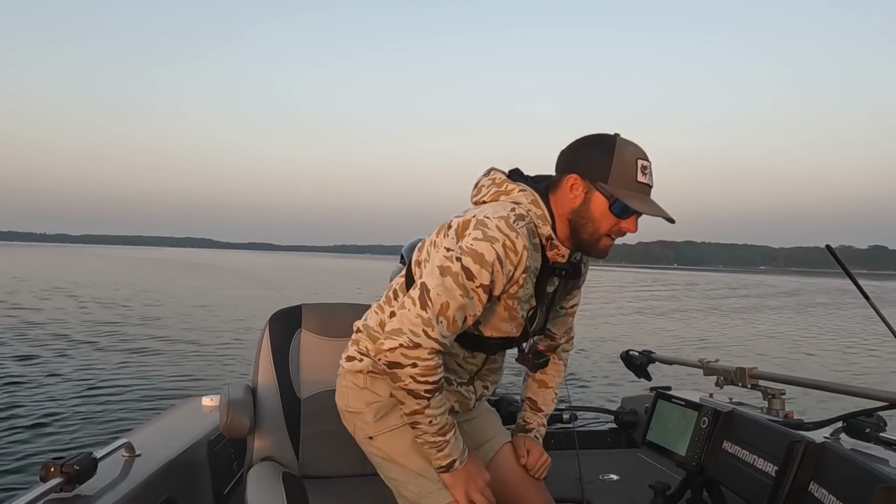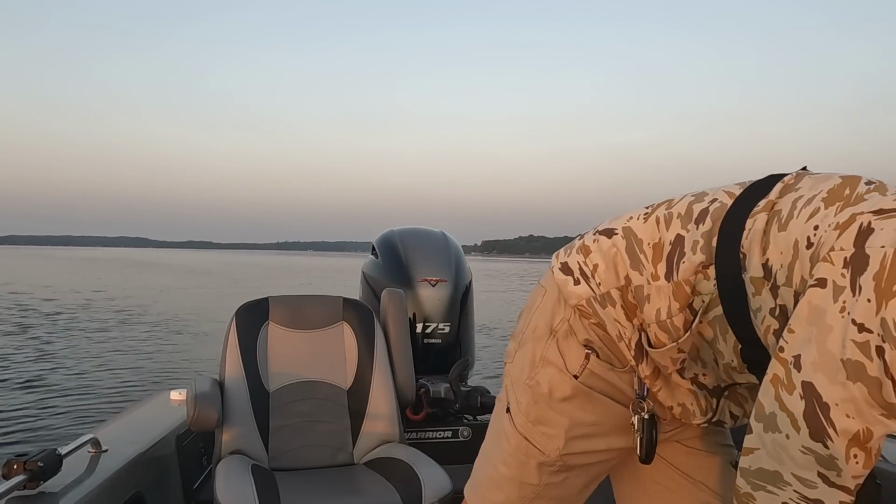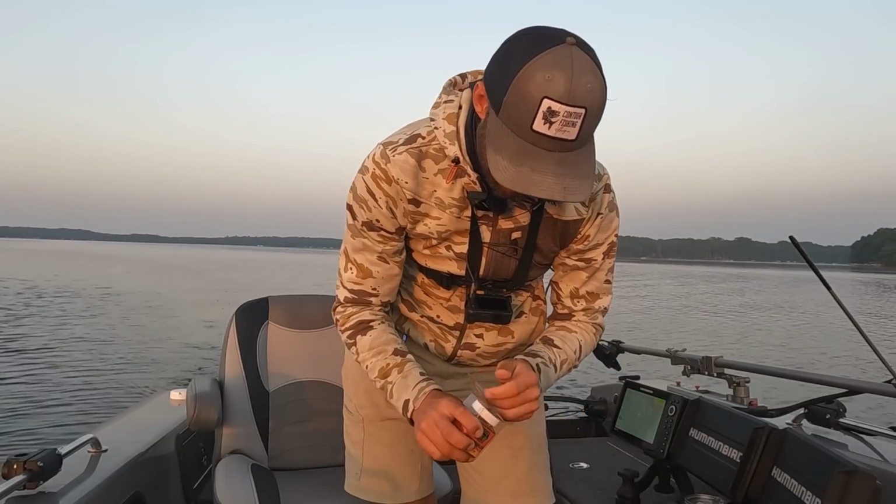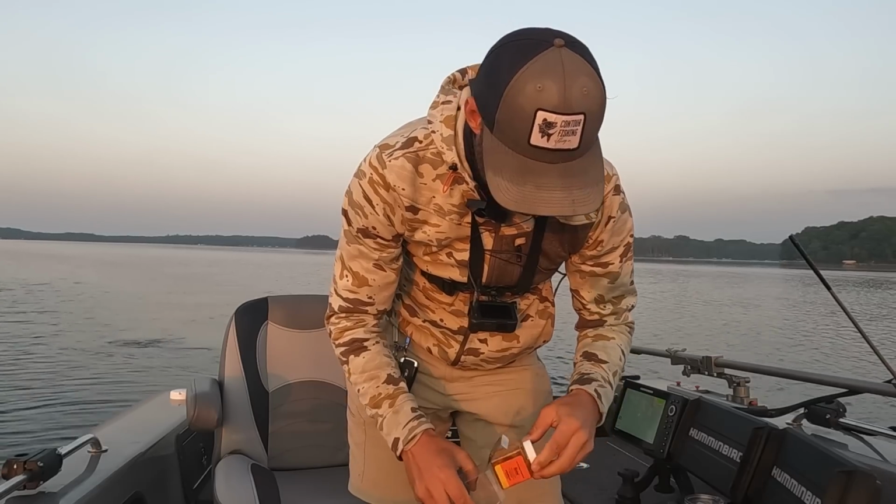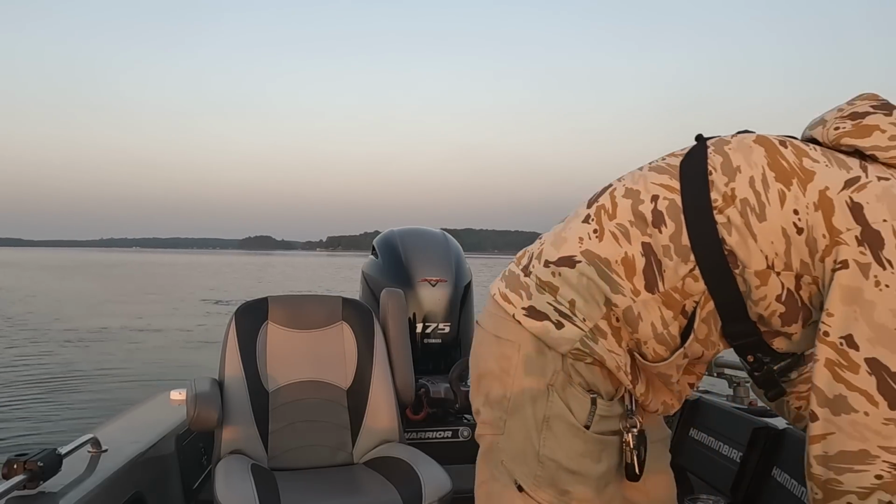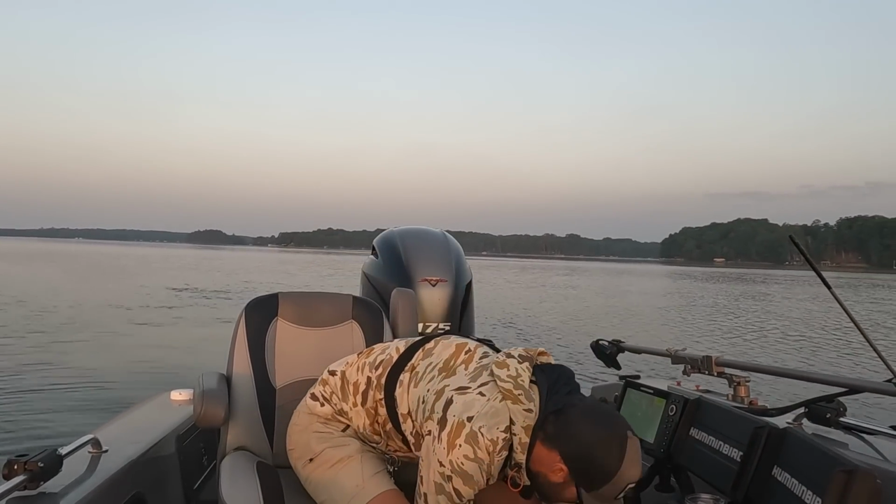But let's get rigged up. So let's even take it a step farther and let's fish some artificials on here. Got asked a ton of questions. What artificials do you fish? Things like that on the search bait. Well, one that I generally have pretty good luck with is the Uncle Josh pork night crawler. I'm trying to find some that I already have open in here.